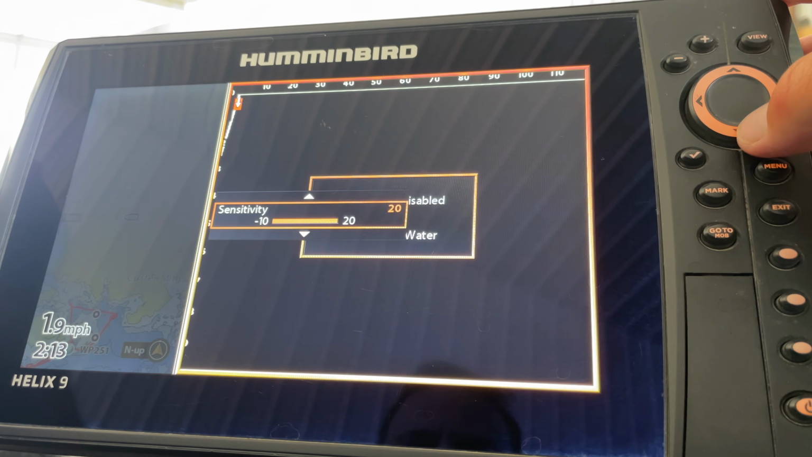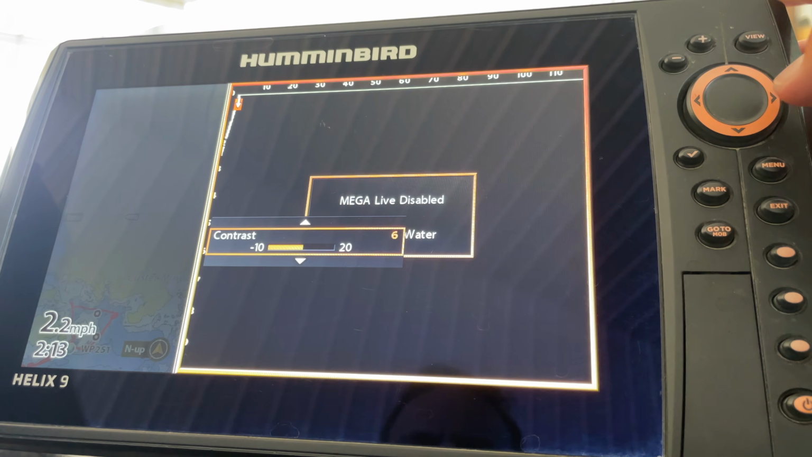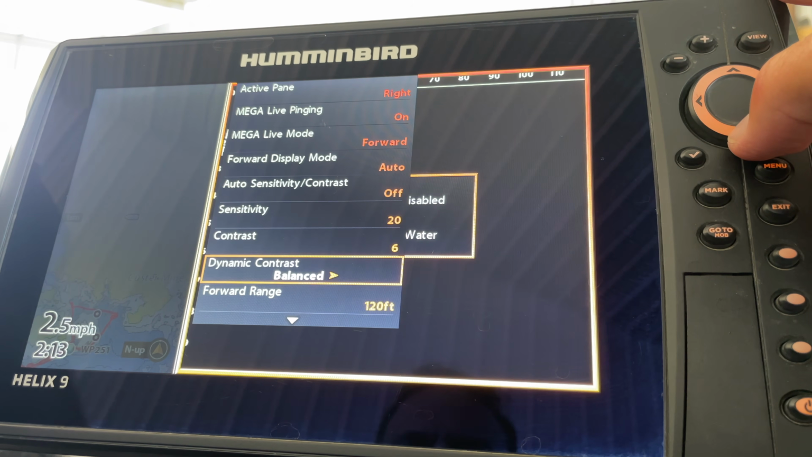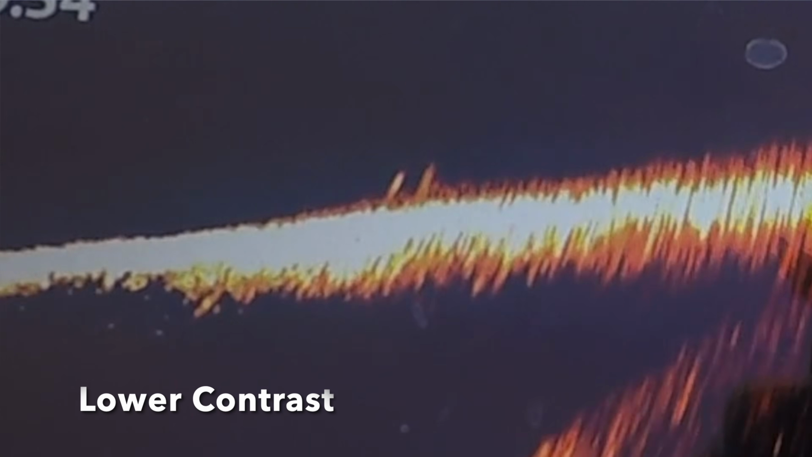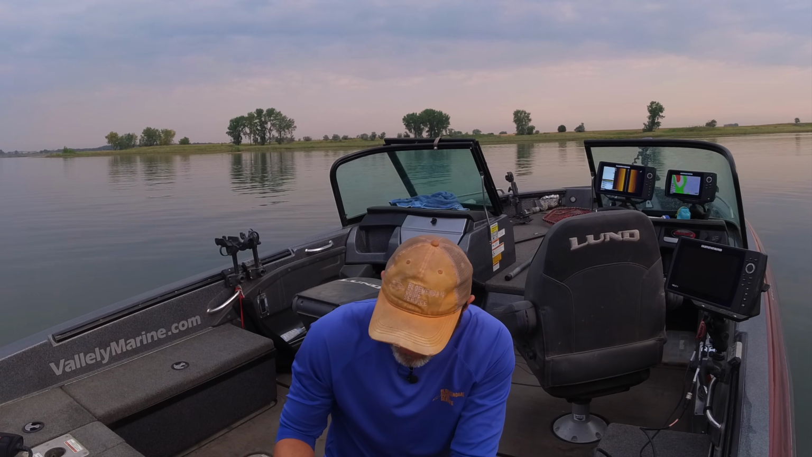But you also want to have the contrast down a little bit for helping jig tracking, as well as creating some separation with the fish. Otherwise, everything has kind of a strong return, and the fish just kind of blend into the bottom. They start to look like bumps, like rocks or weeds, and you don't really know if it's a fish. So I turn the contrast down to like 4 or 5.